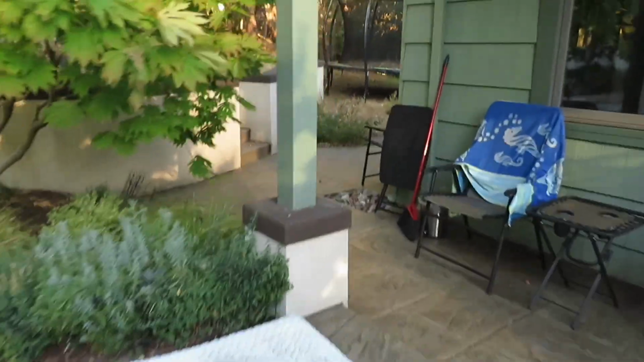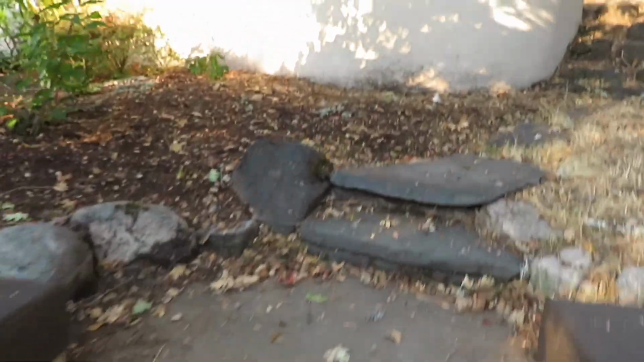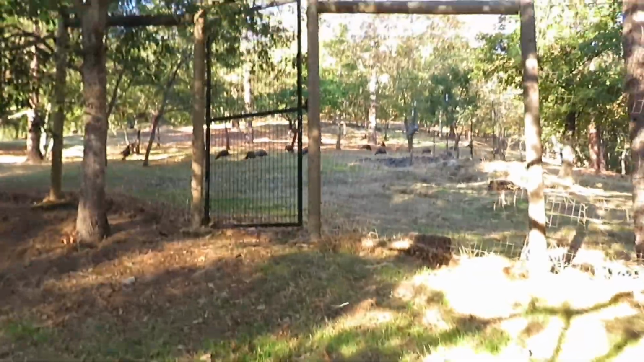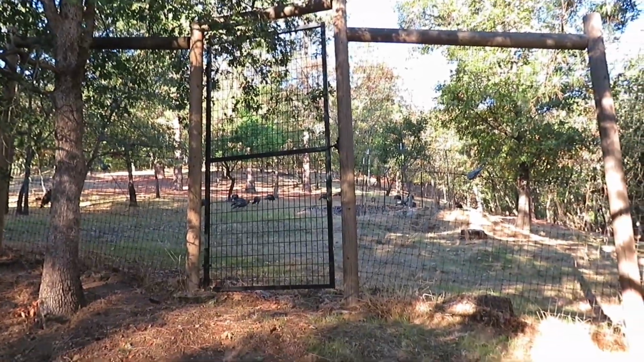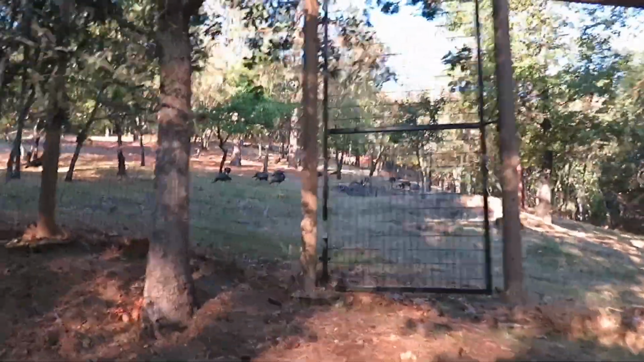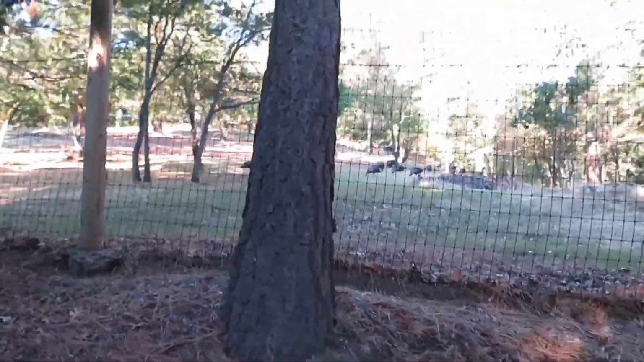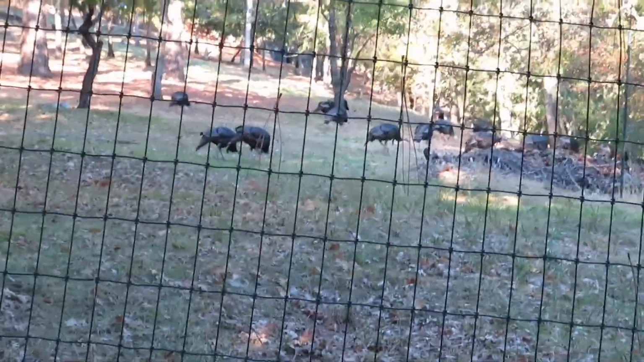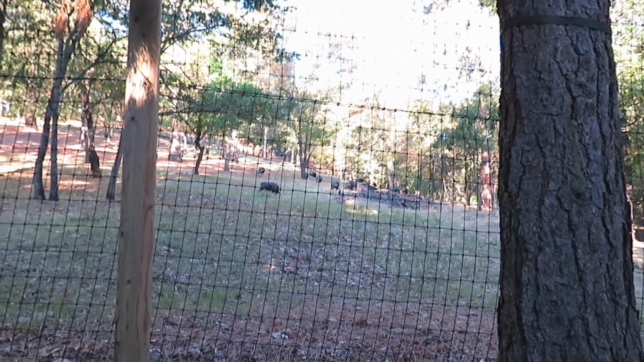Alright guys, it's the second morning of checking the camera trap. Gotta leave for school in like 5 minutes, so I gotta do this pretty quickly. Just a quick check, see if it's been triggered throughout the night. And look at that, a whole bunch of turkey. That definitely triggered the camera trap this morning. That is a good sign. Nice. That is a whole bunch of turkey. Wow. Damn, that's a lot.